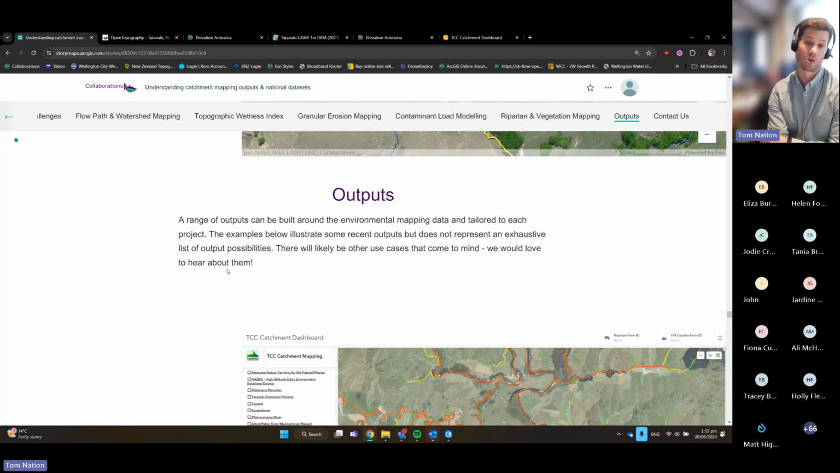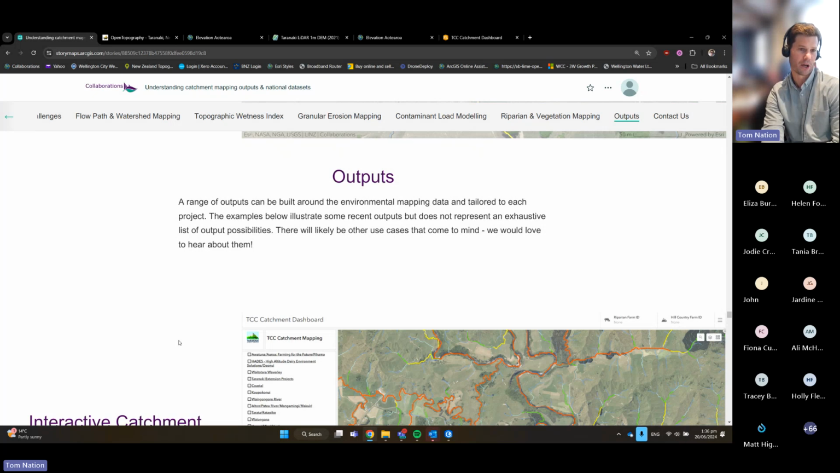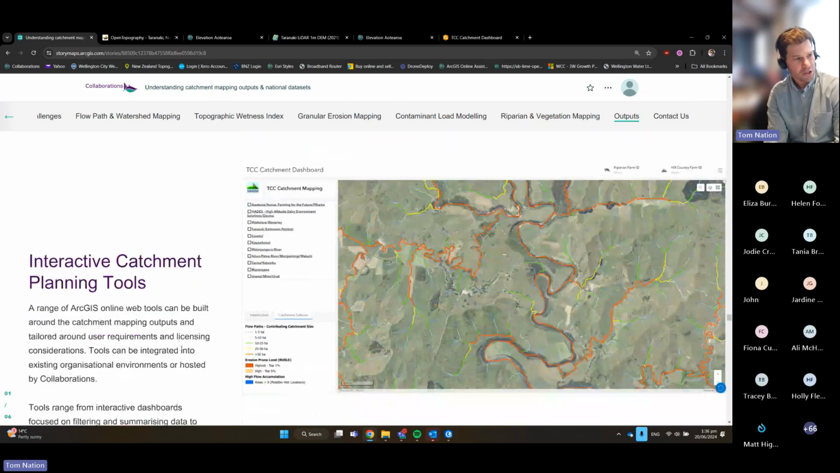But if I just run through some of the outputs we've been generating, particularly for Taranaki, and I've got a few examples from other parts of the country as well. And to tie it all up, some of the latest work we've been doing, and this happens to be in Southland, where, as I mentioned earlier in the presentation, we've been tying together literature, science with the spatial analysis. So we'll get to that in a little bit. So some of the outputs you can see,